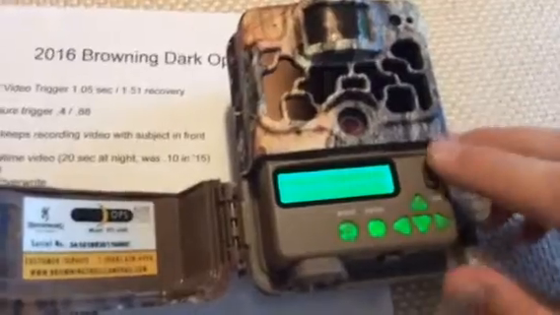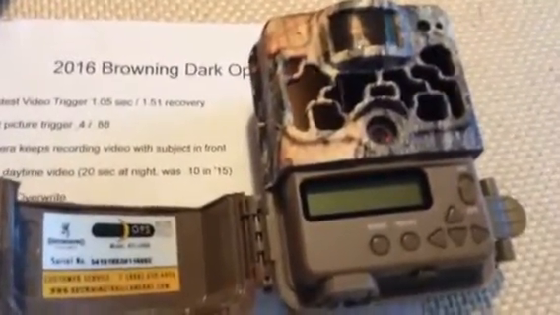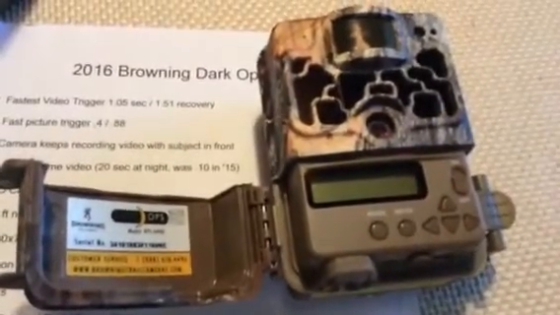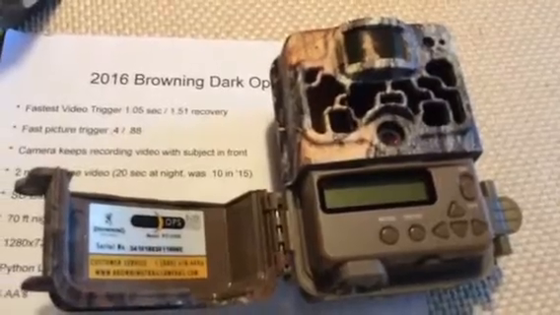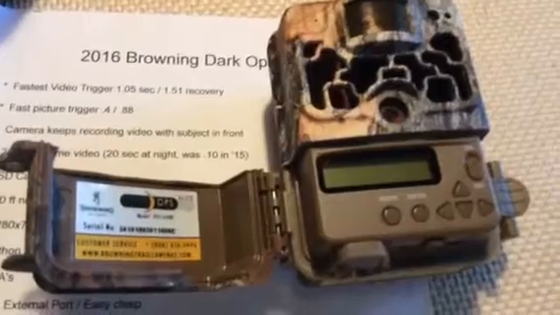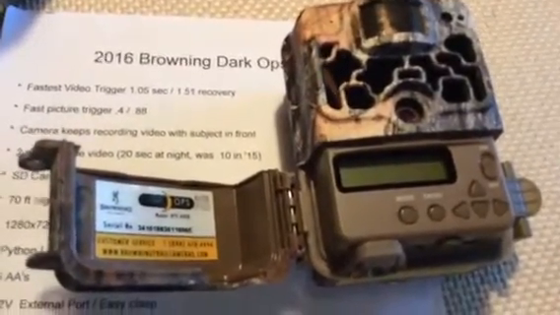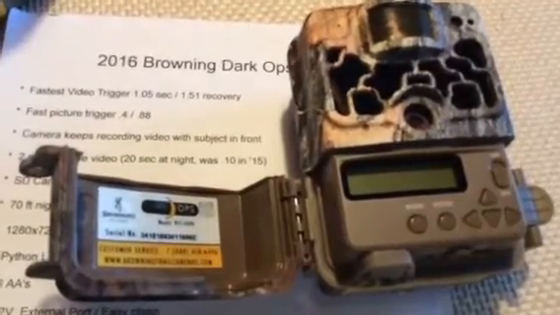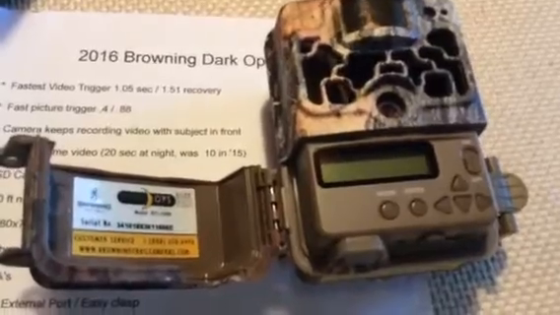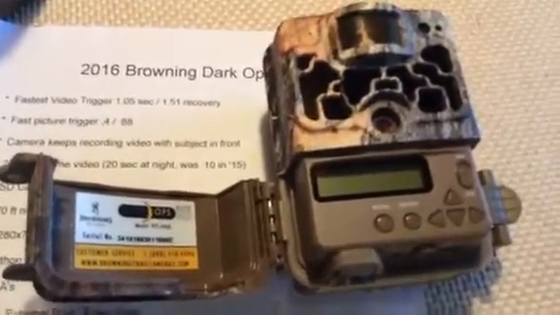Things to mention on this camera for those of you who have maybe had your Brownings plugging right along since 2013, as my original 2013 Browning trail cameras have been doing, especially that Browning Recon Force: back then on the Recon Force, there was an 8-shot rapid fire and a 6-shot standard. Now there's an 8-shot standard as well as the 8-shot rapid fire, or you can use single picture. You can shoot this in video. You can shoot it to take pictures.